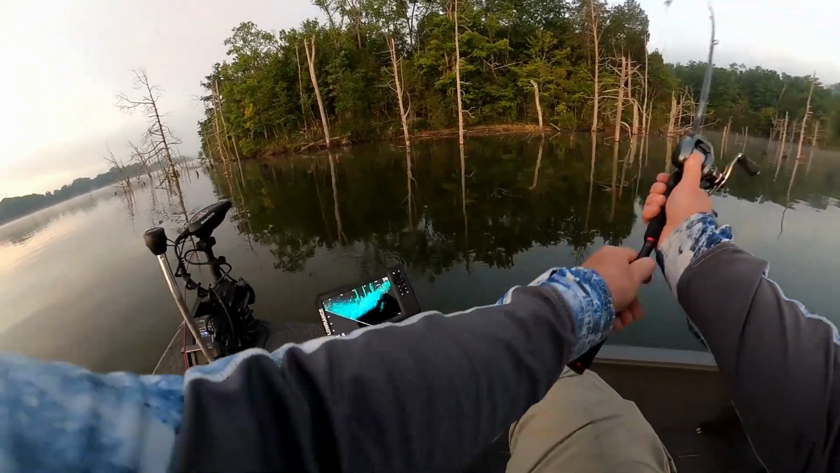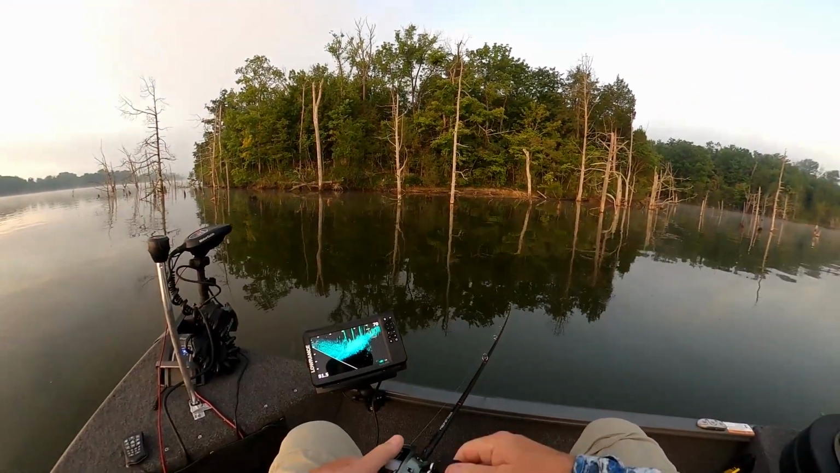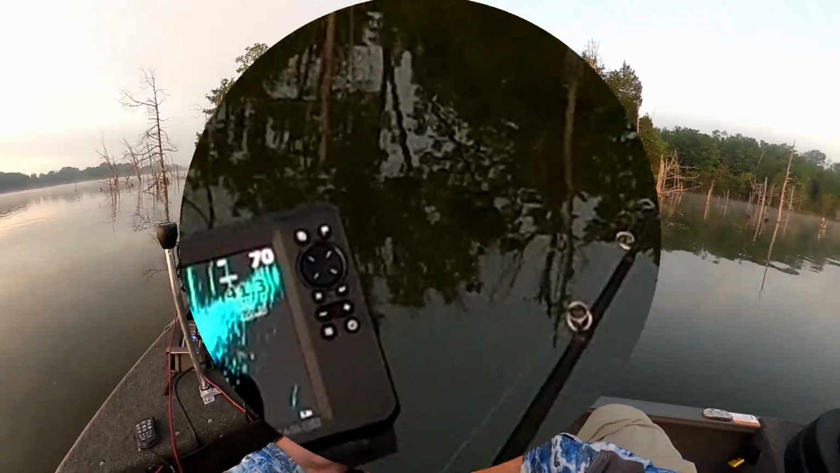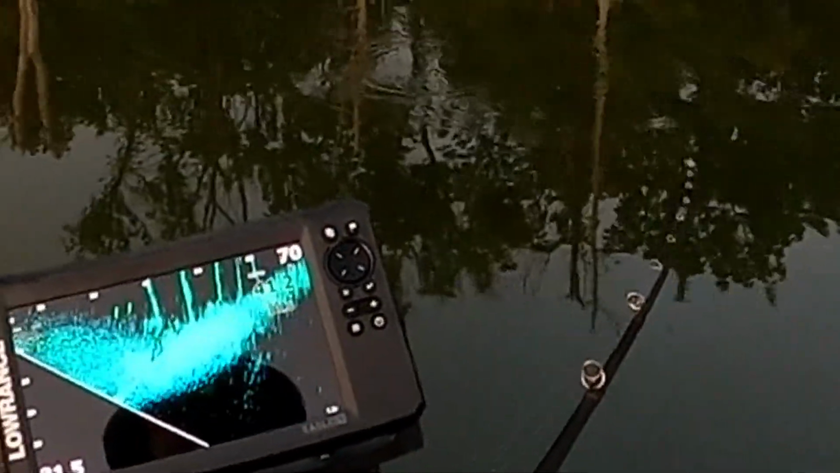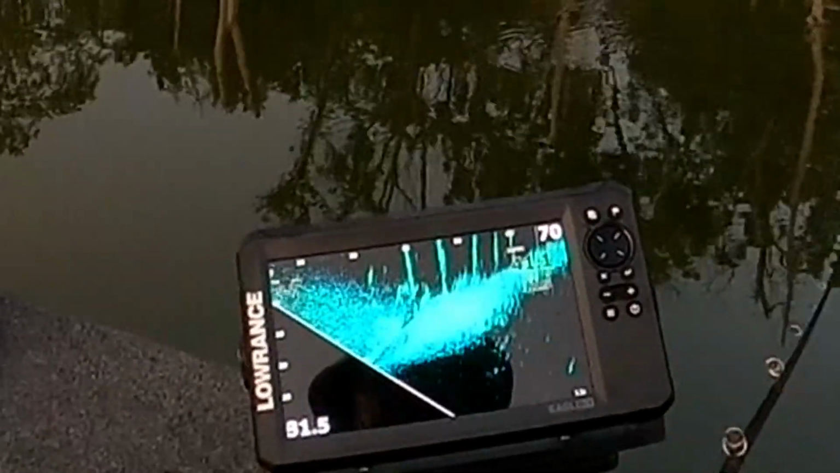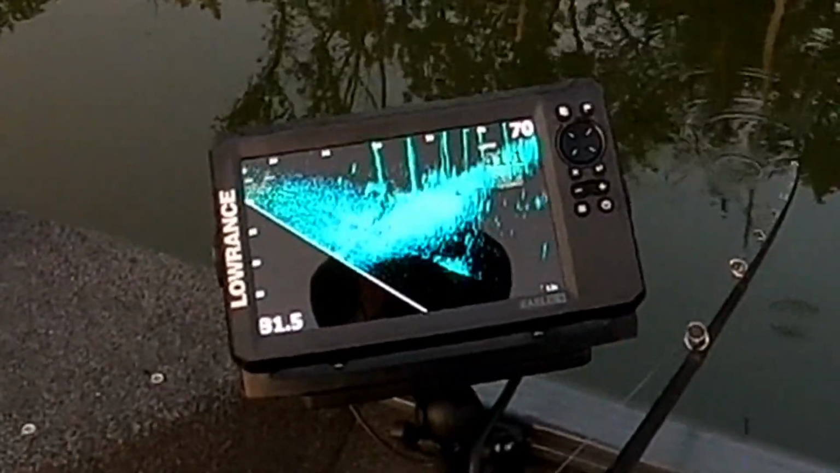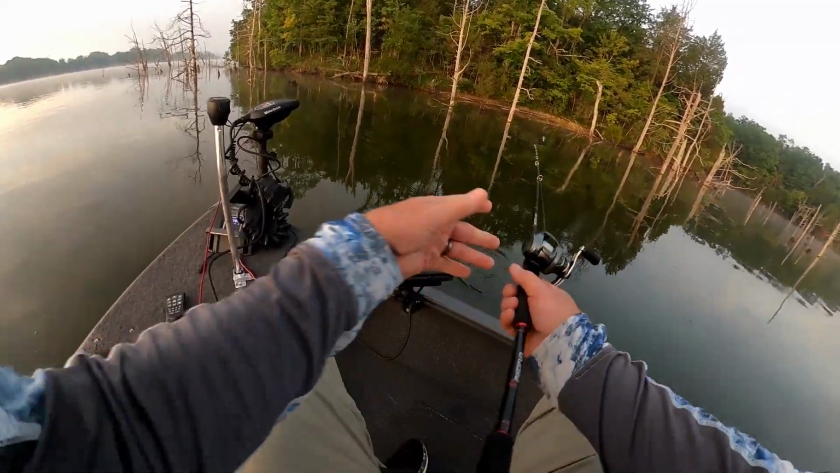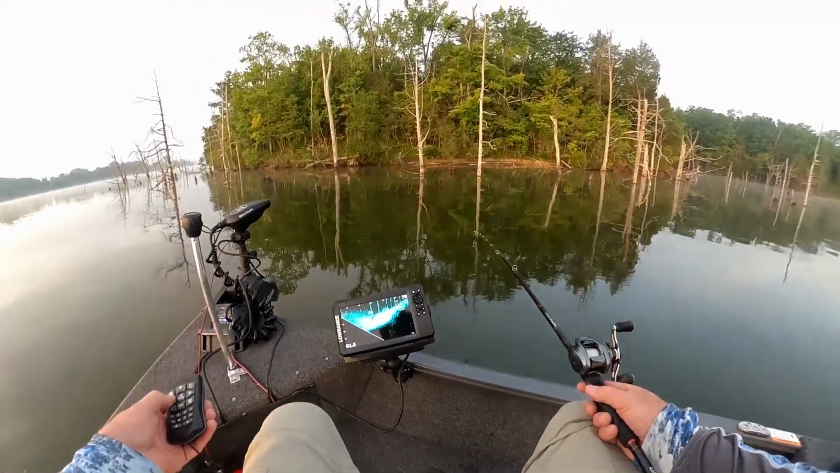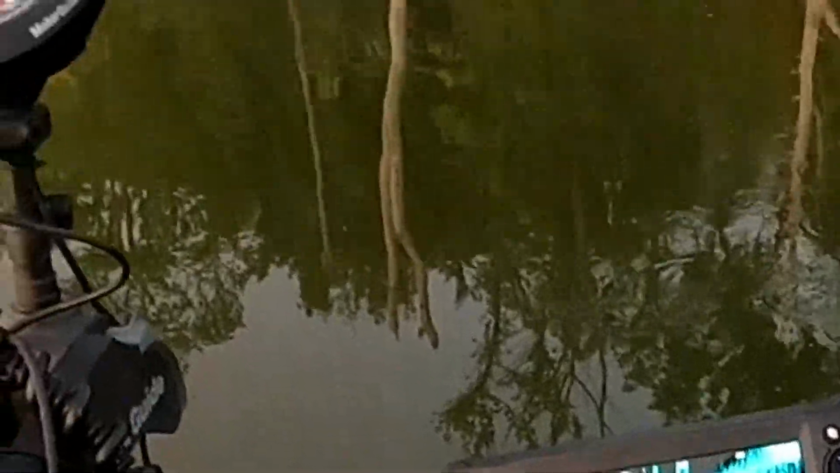See some fish out there about 40 feet. I'm in 41 foot of water. I think those are fish anyway. Could be stumps, I'm not seeing clearly. I'm learning. Yeah, I think those are fish. Right there.